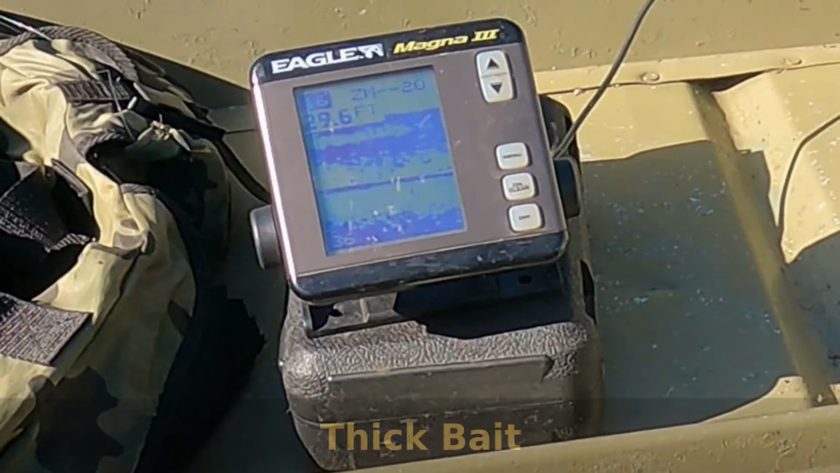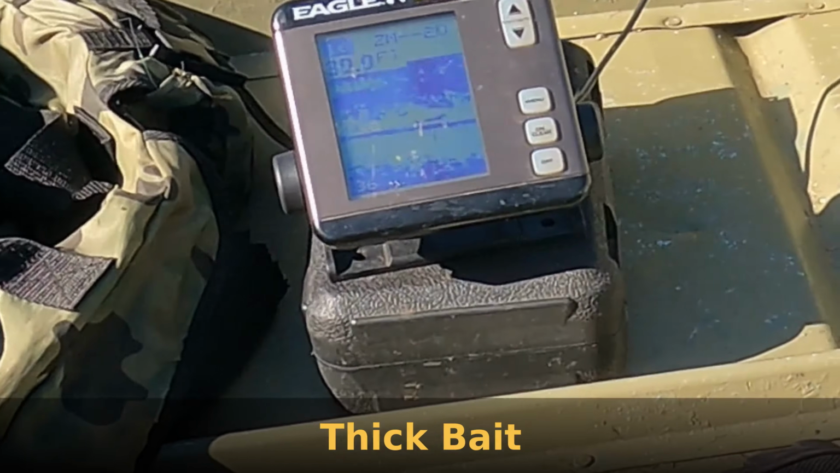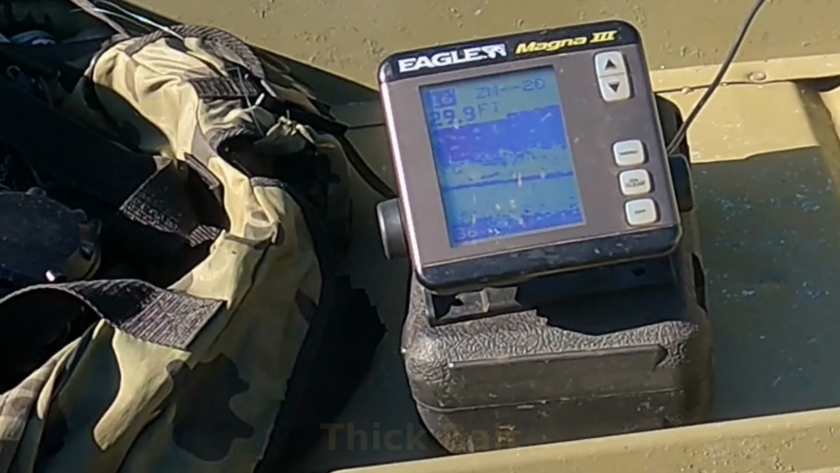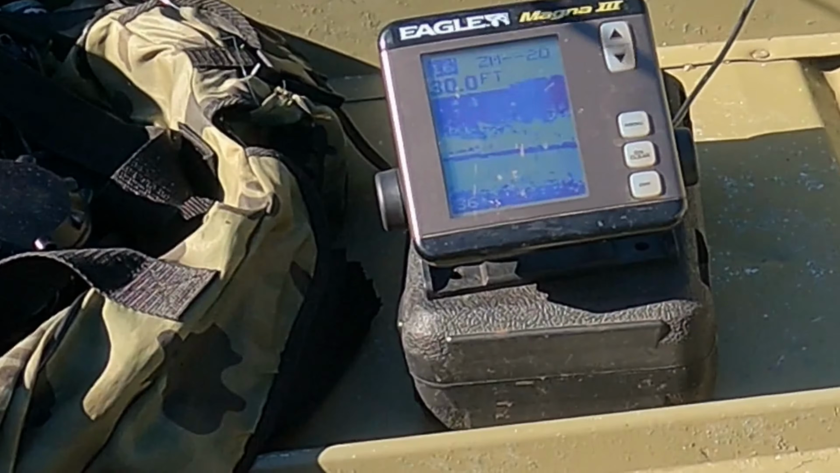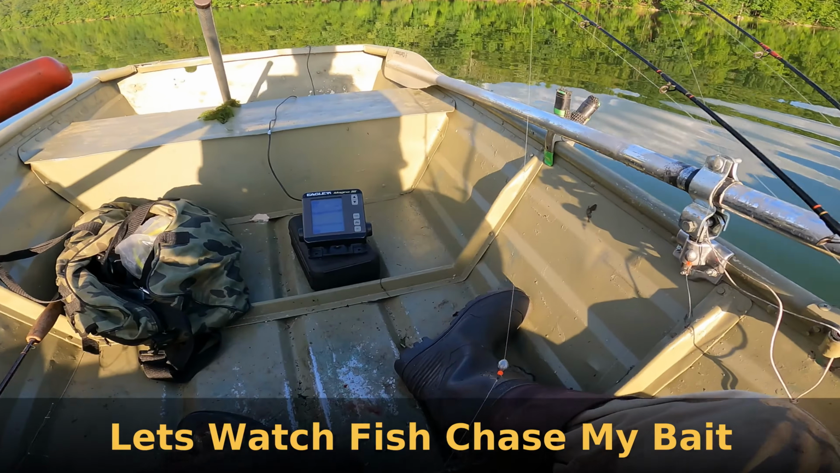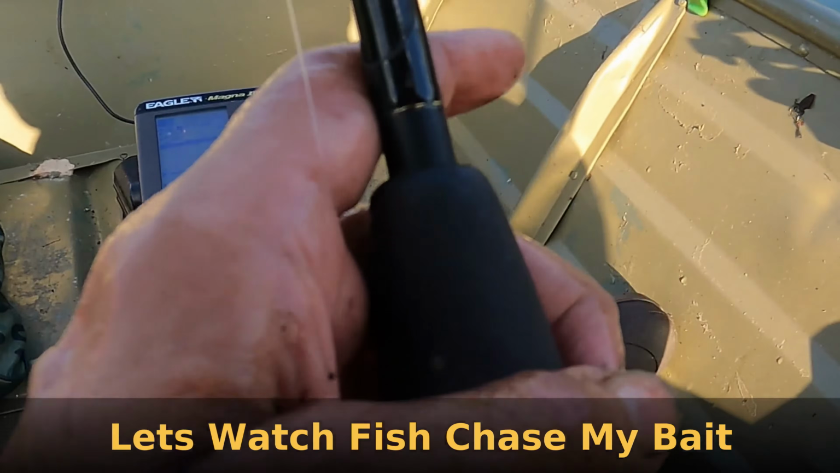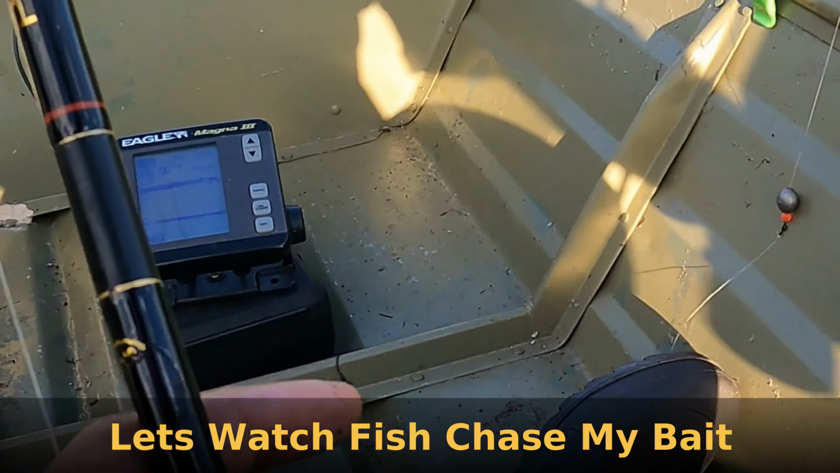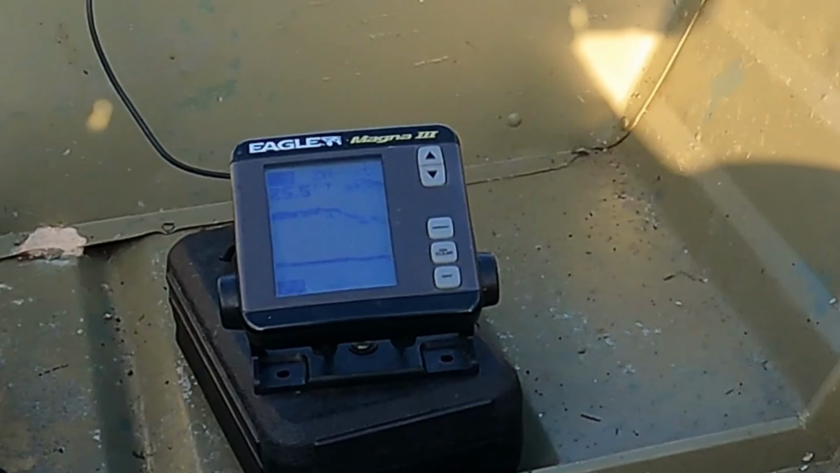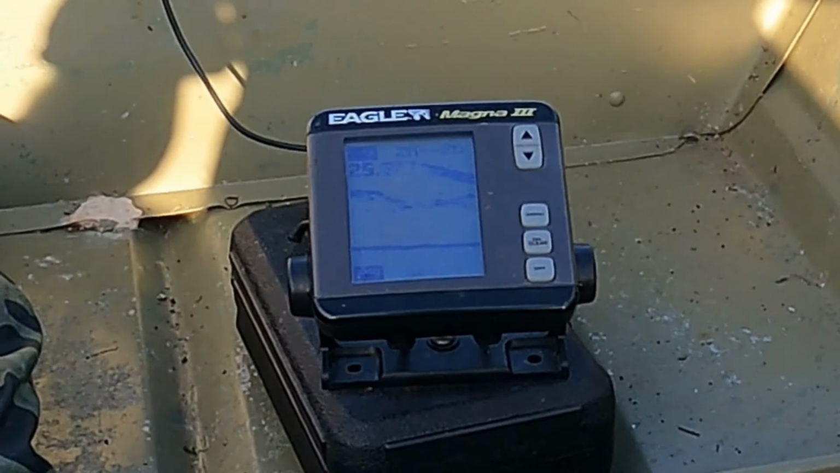Now that is thick bait. That bait is so thick down there. I can feel it hitting my line. You see that gray band in the middle? I'm getting some good readings down there. Gotta put a hook on that one. Sometimes that's a big mark there. You'll find the shade of the boat and go under it.